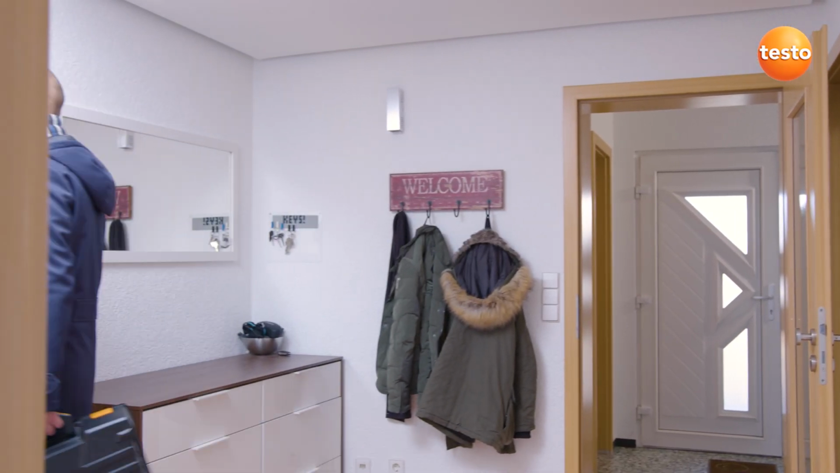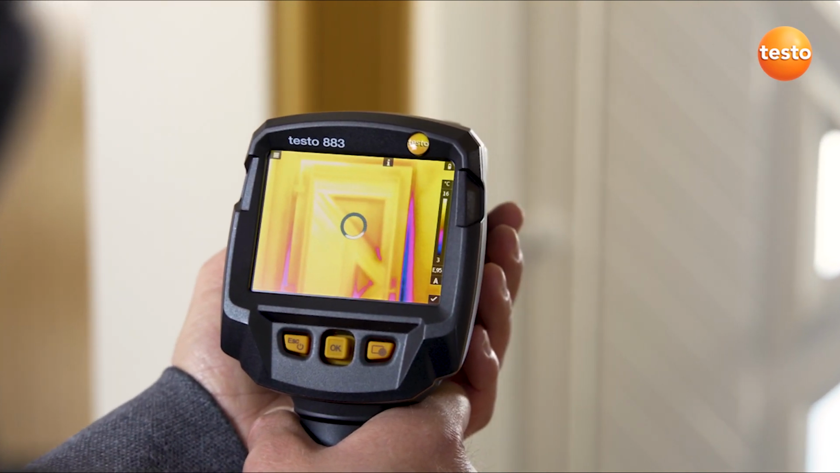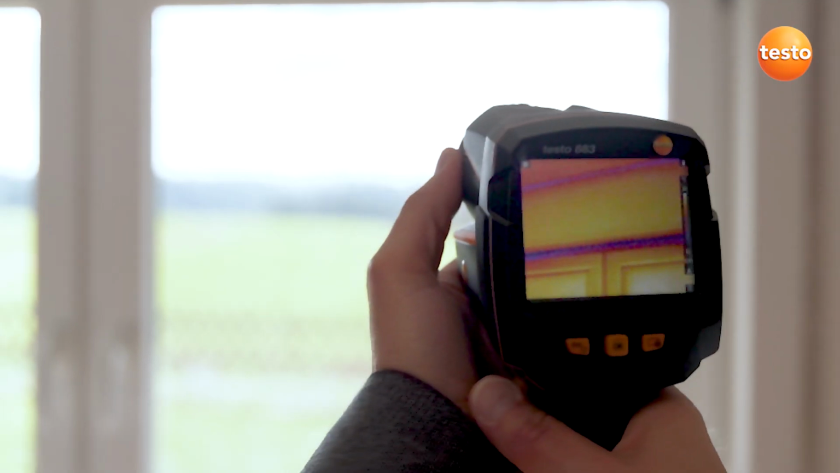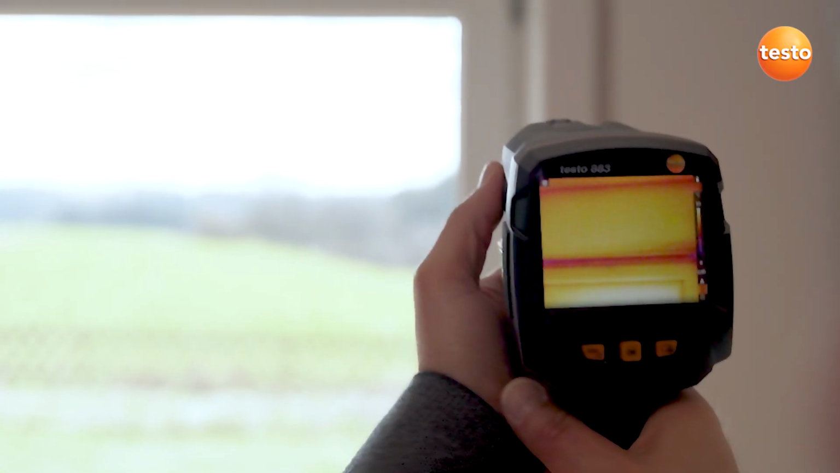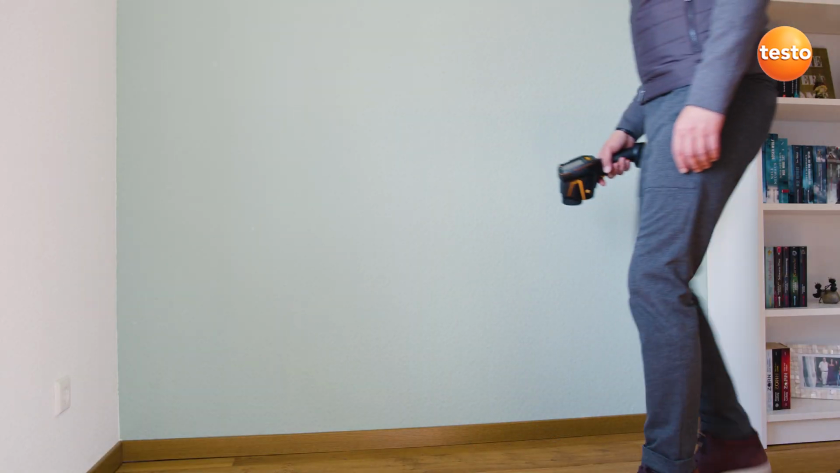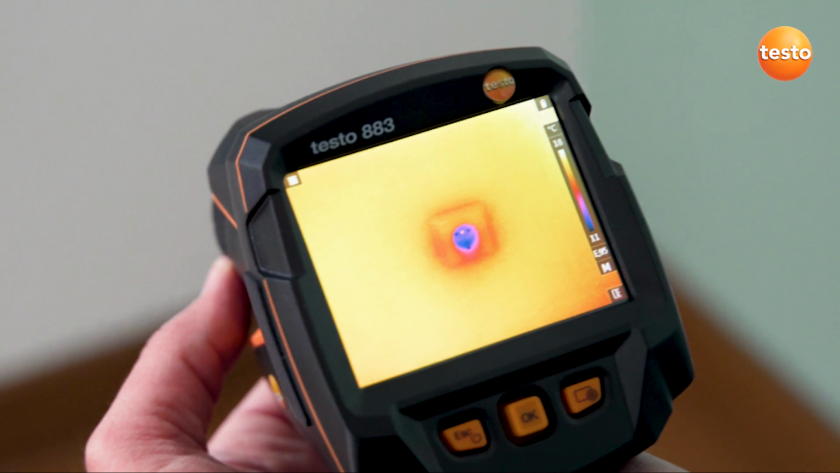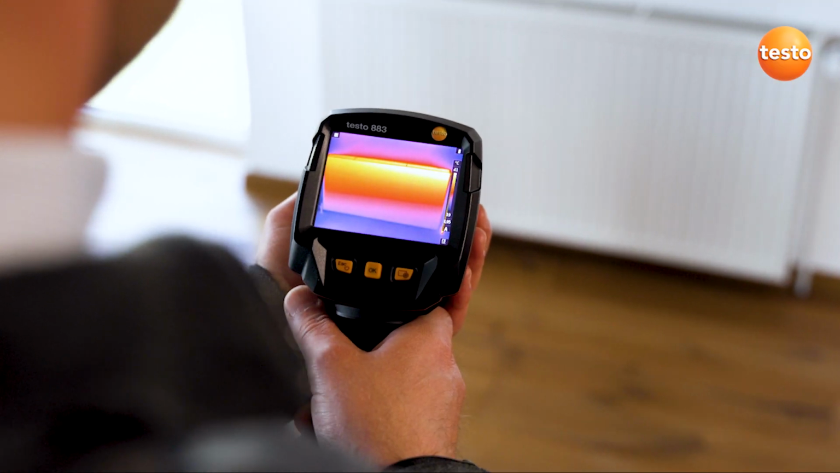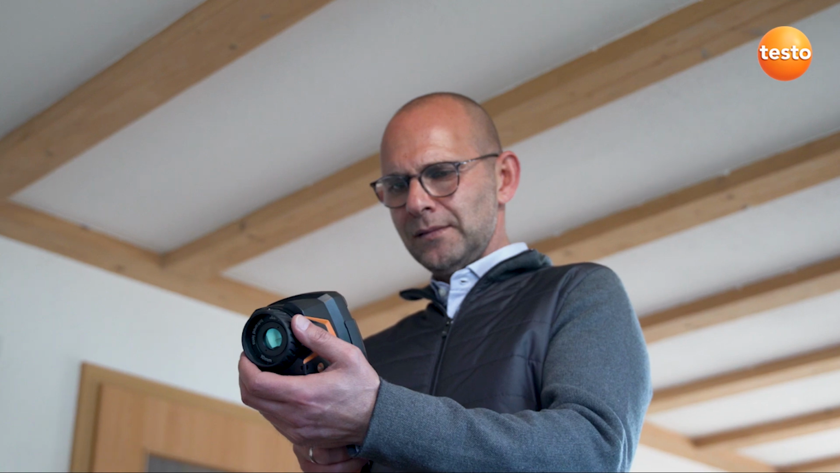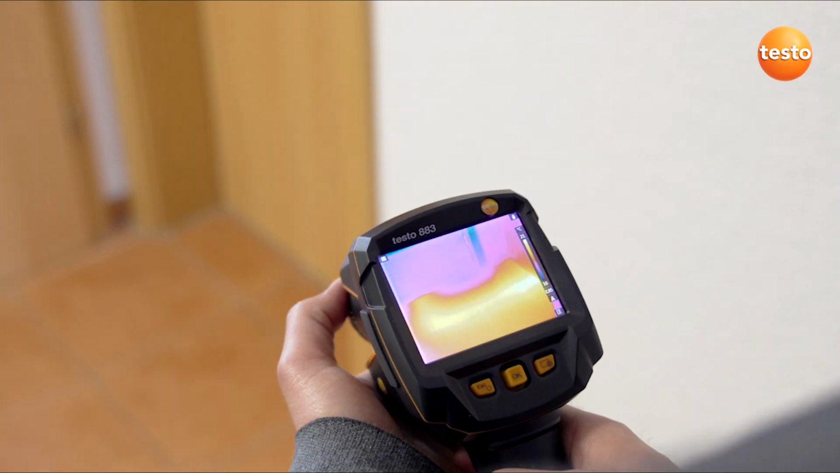One classic anomaly are unsealed doors. In the case of this one, we can clearly see how the cold is creeping into the room on the right. The roller blind casing is insulated here, but cold outside air is penetrating through the belt hole. Here we can also see how cold air is getting into the room through incorrectly sealed power sockets. Testing heating installations is also possible without any problems using the Testo 883. In addition to this, leakages from water pipes or underfloor heating can be detected.